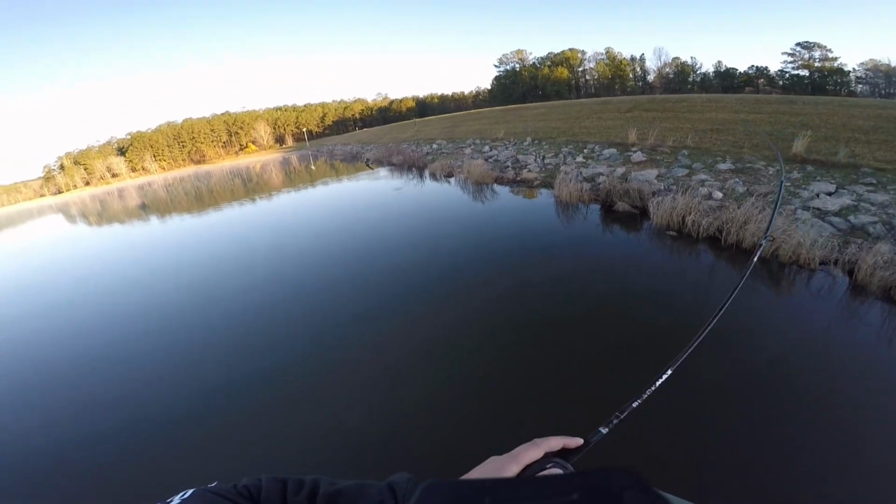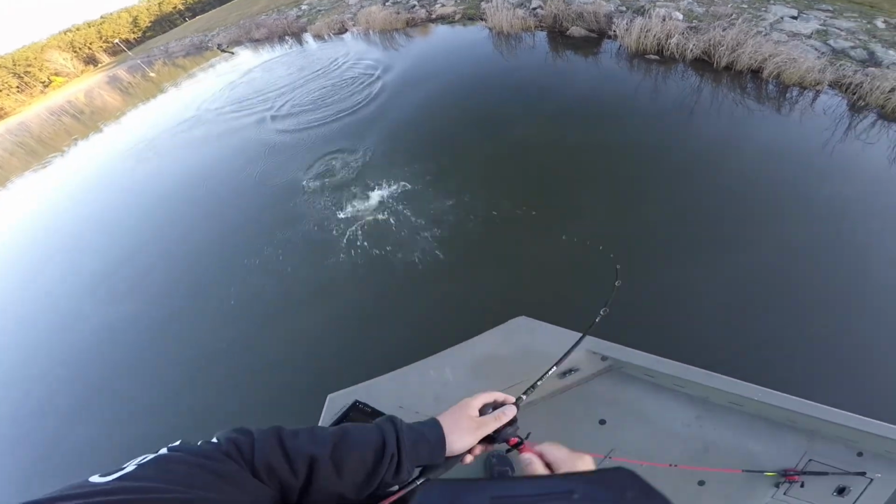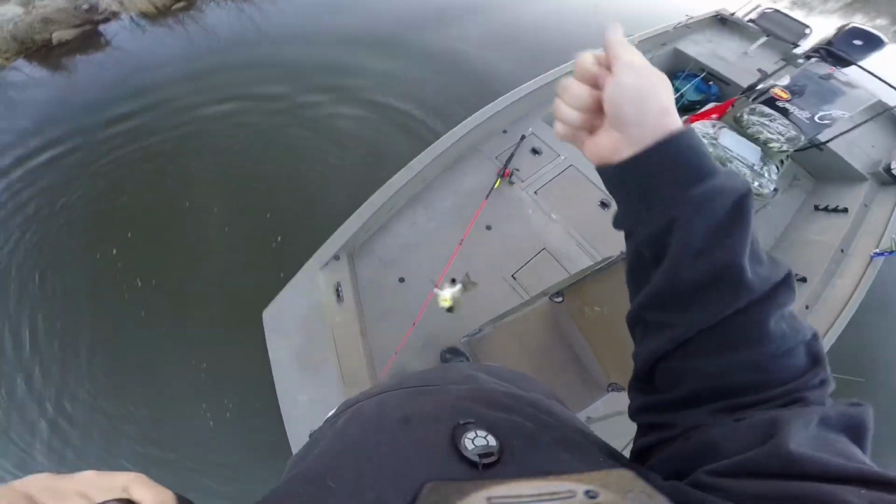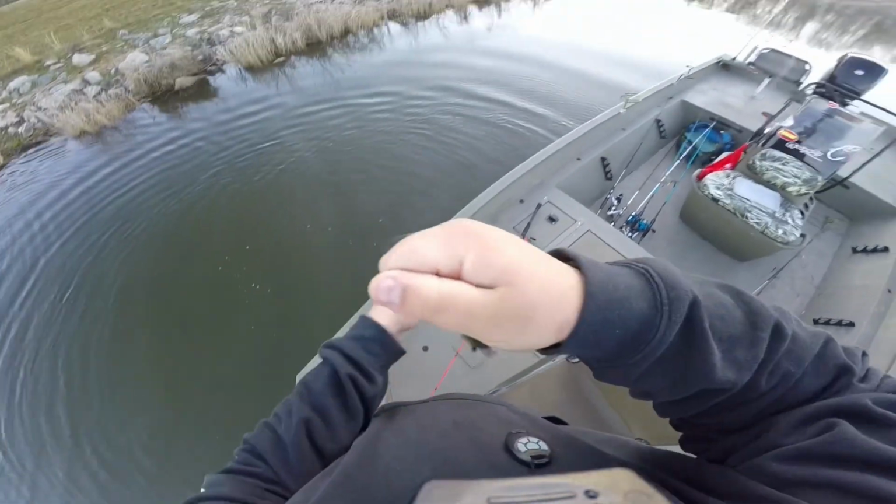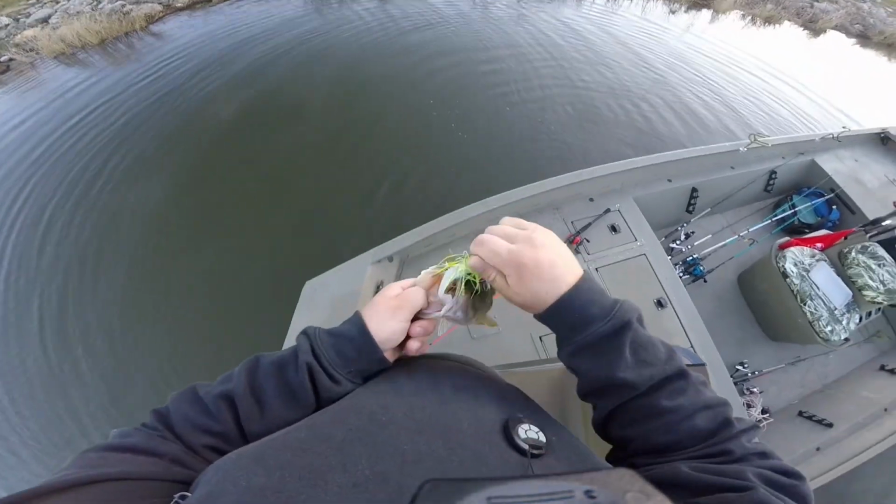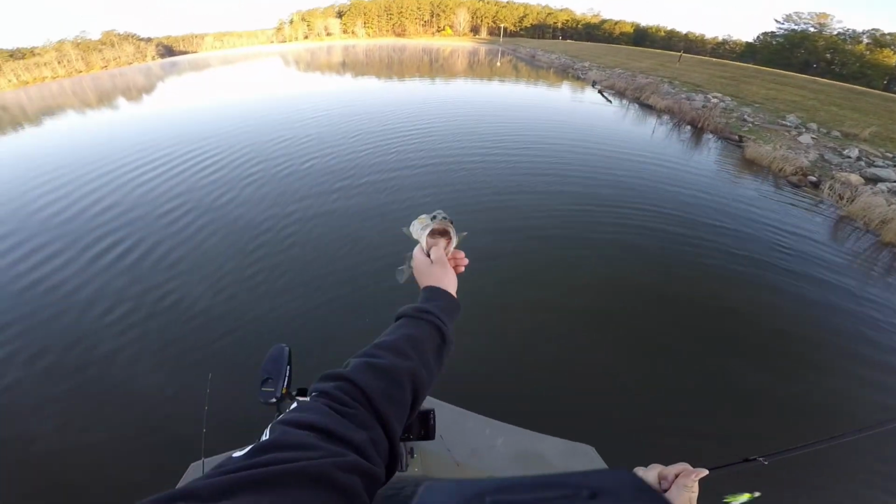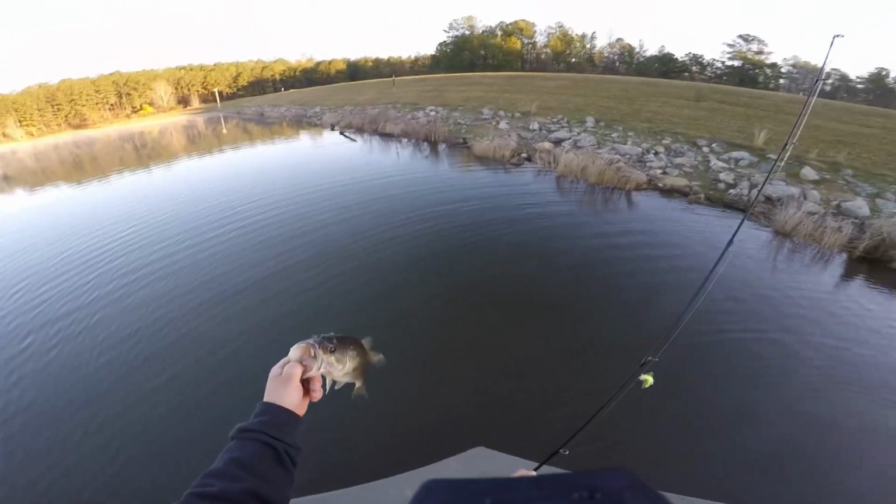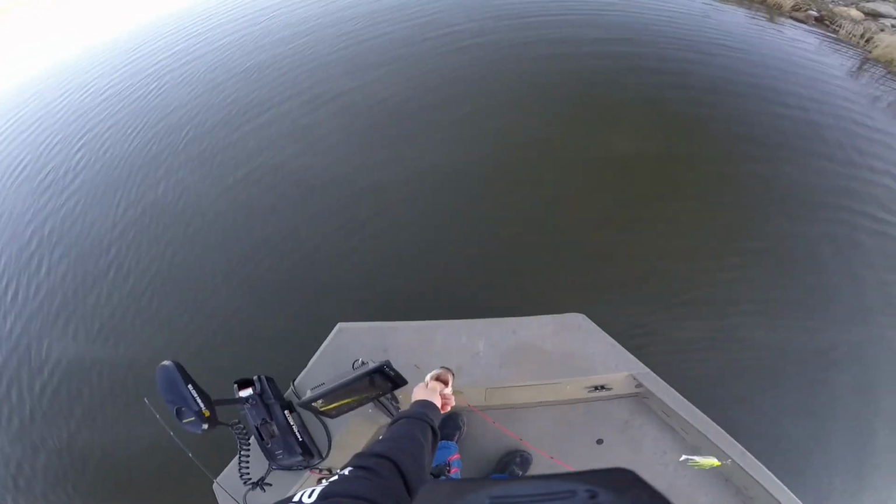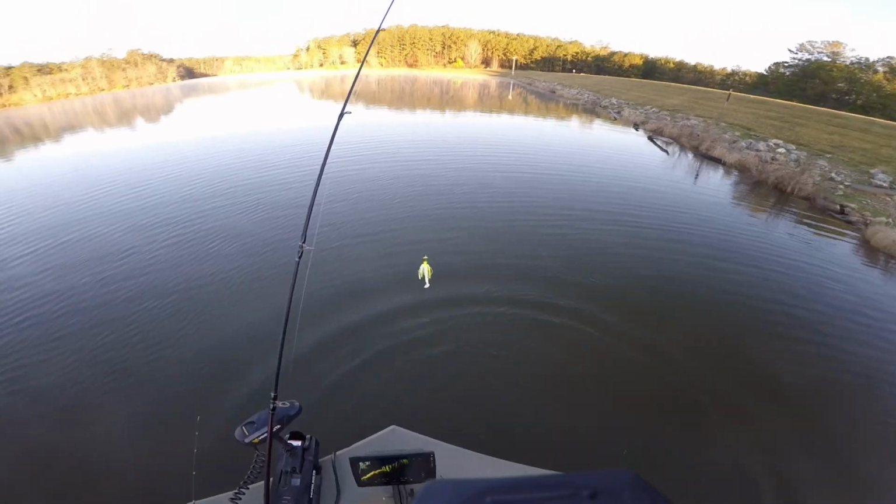There's one. Oh yeah. All right. On the chatterbait. Wait a minute, that's probably a good 2-pound bass right there. I wasn't expecting that at all. Came right off the end of one of those little grass pylons. He just hammered it. All right, bud. Well, there's number one. That didn't take very long at all.